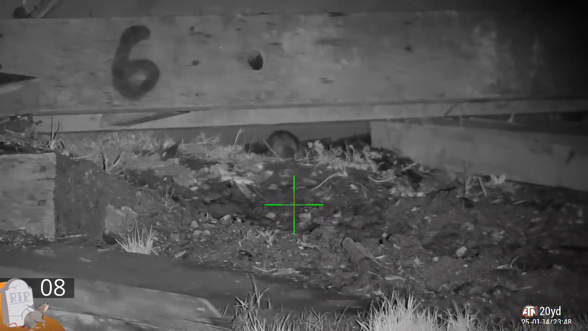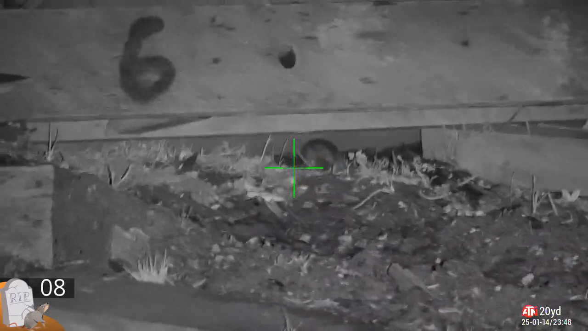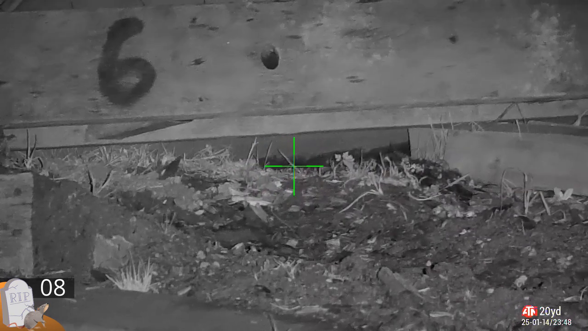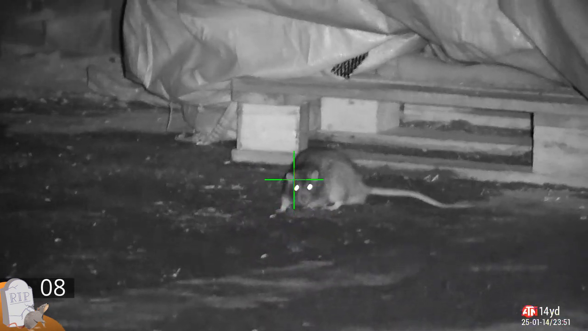This next shot, absolutely abysmal. I'm not sure what happened, but if you watch carefully you can see the pellet fly straight over the top of the rat. He gets a shock, off he goes. That's a loss. And then we have the Matrix rat.